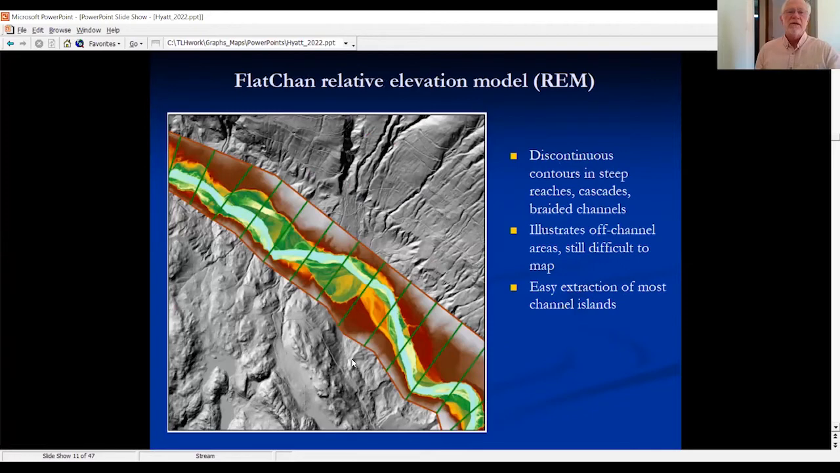In the relative elevation model, every pixel in the DEM is not the elevation above mean sea level. It's the height or the elevation above the channel at that point along that transect. So what it does is it flattens out the longitudinal slope in a reach, removes that slope. It also gives you this really intricately detailed floodplain image that is just fascinating to look through.